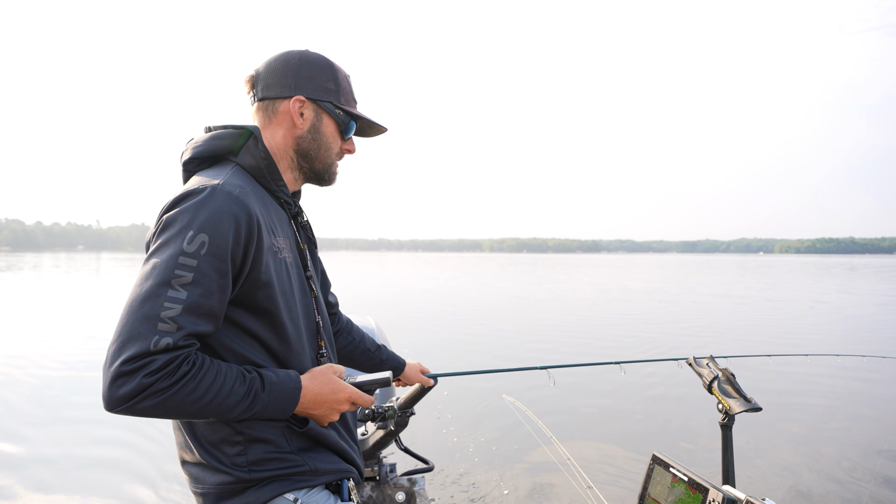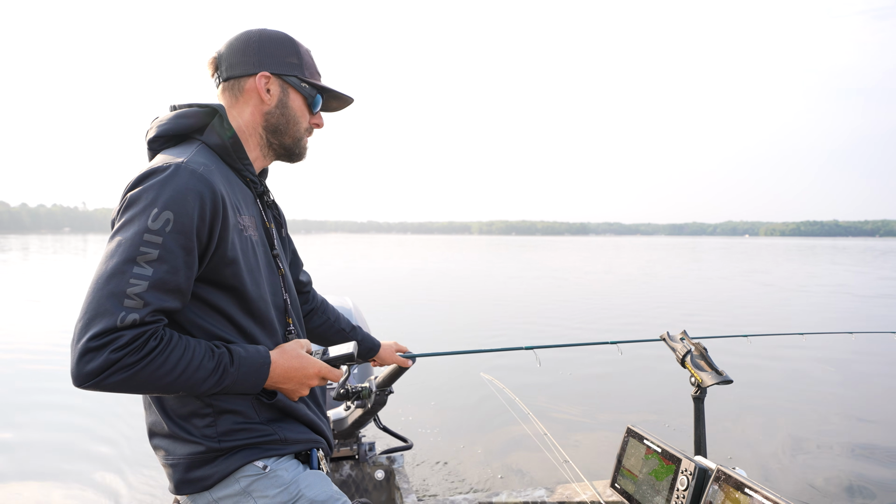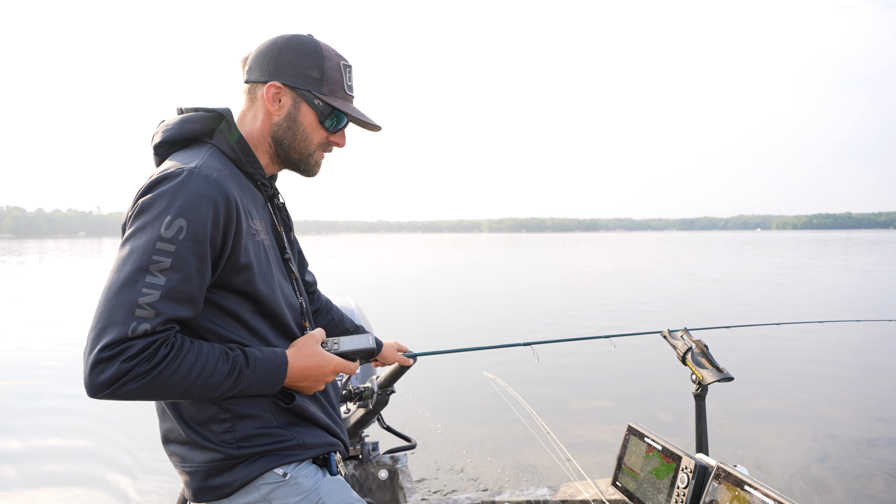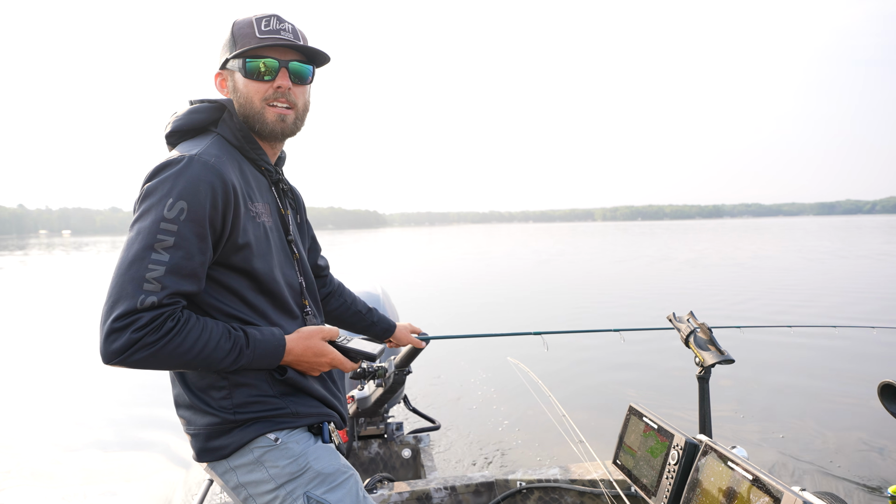Well, on these little lakes, we just motored to another spot, but you're never going to be able to sit in one spot for hours. There's just not enough fish. You're looking for a lot of schools of like 5 to maybe 10 fish that are using a spot, and then you move on to the next spot.